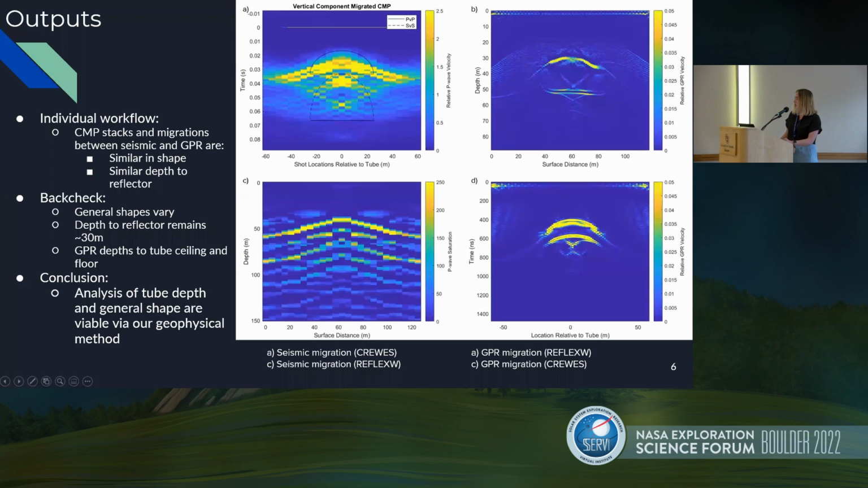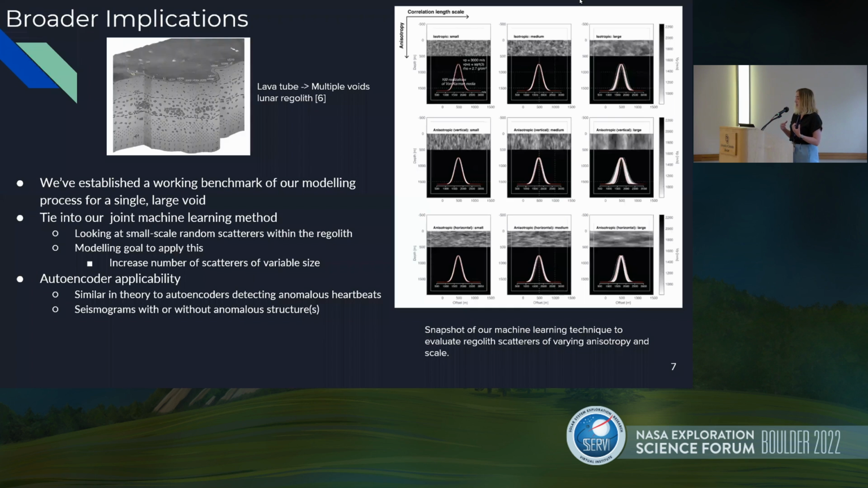So going a little bit more into broader implications, how can we further apply this? We have another subset of our team that is looking into a machine learning technique, which can create more regolith adjacent models, such as the one shown on the left here, where our codes have developed this large scale void space. They seem to be working for that. We've back-checked against each other. We have this benchmark that we can work with.